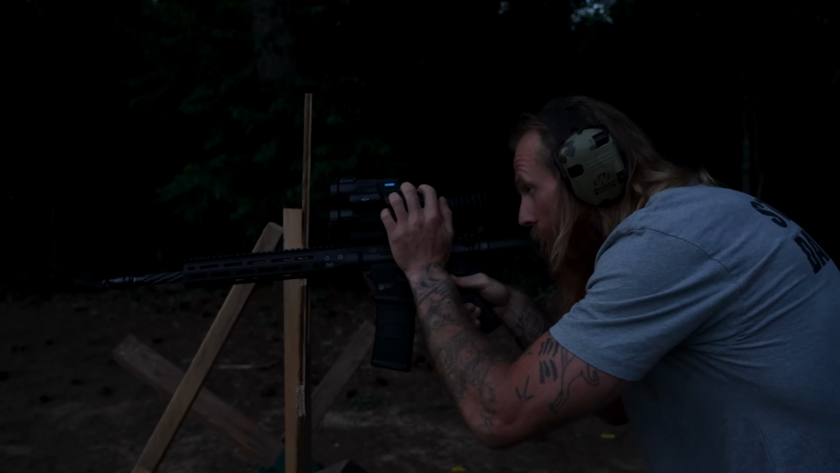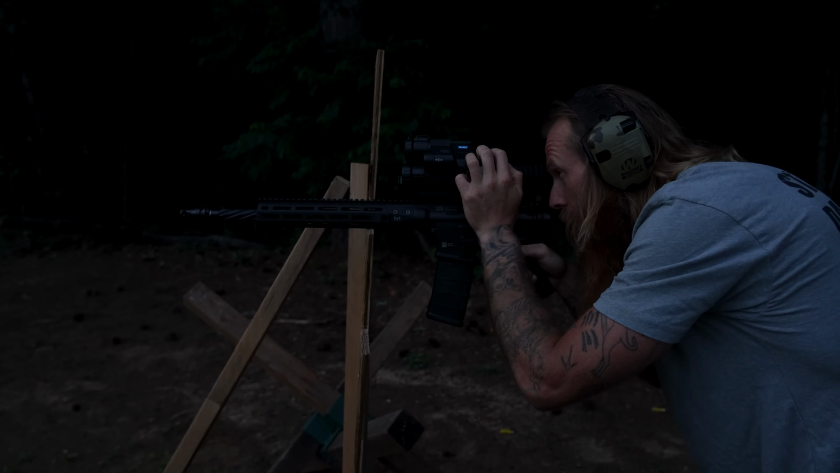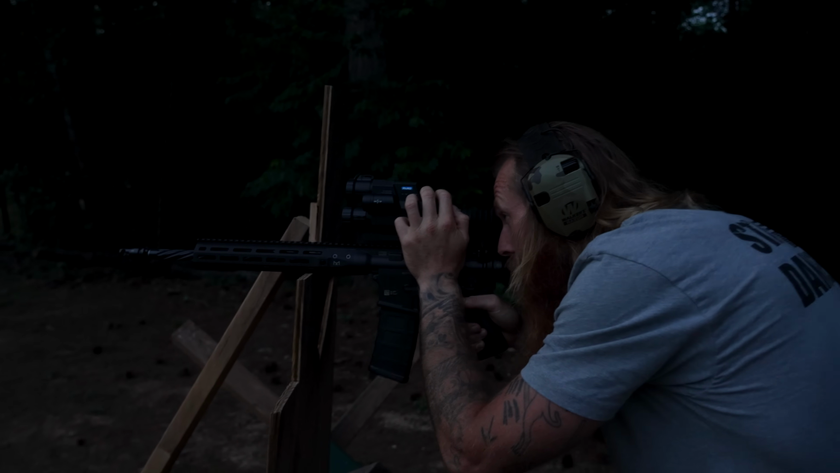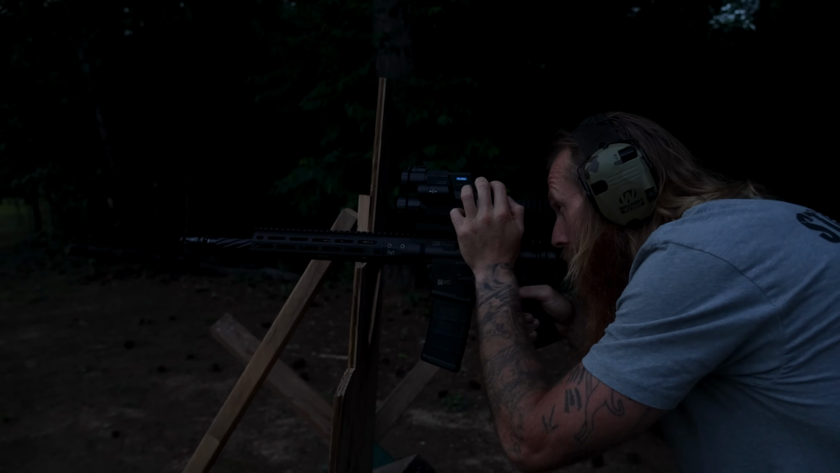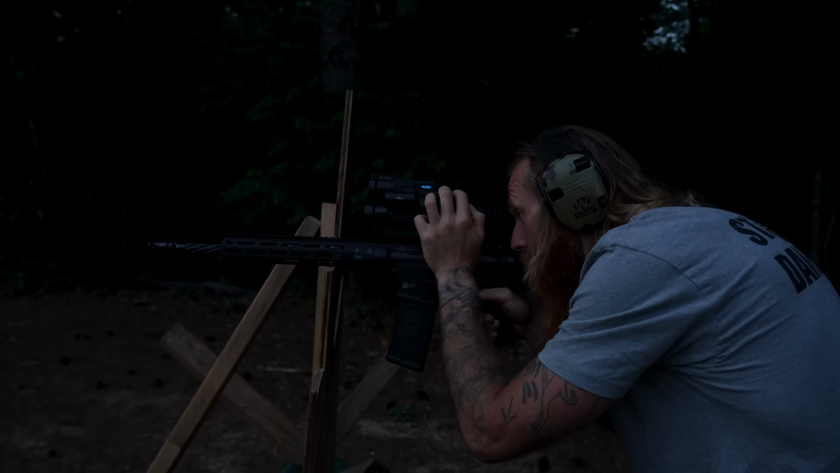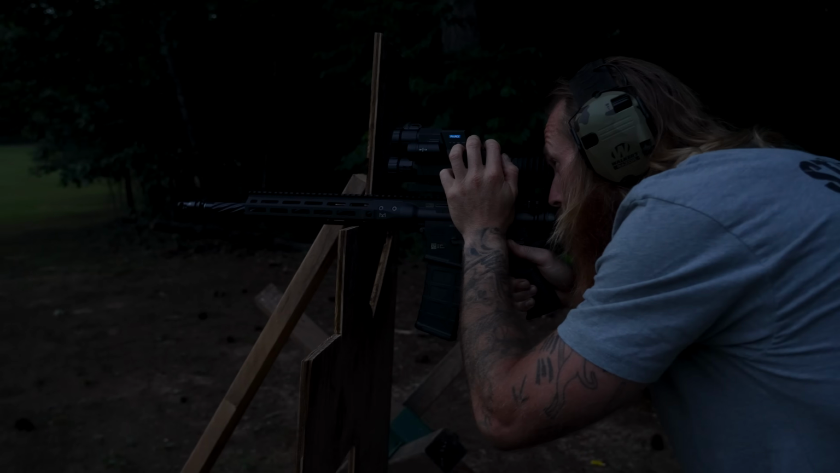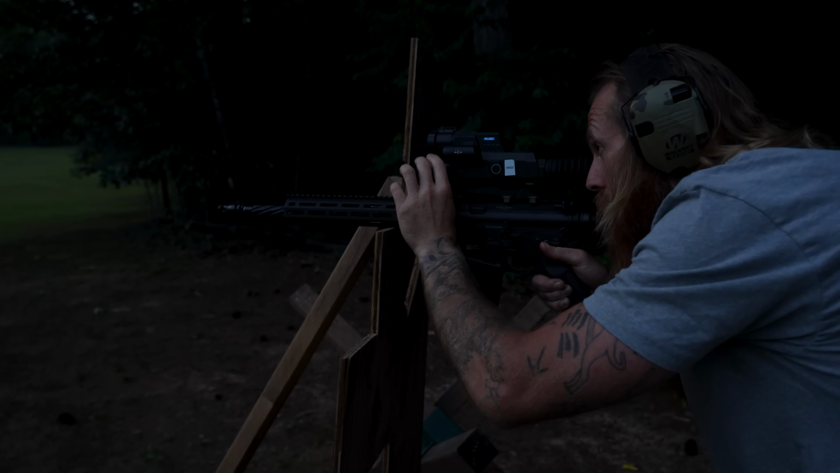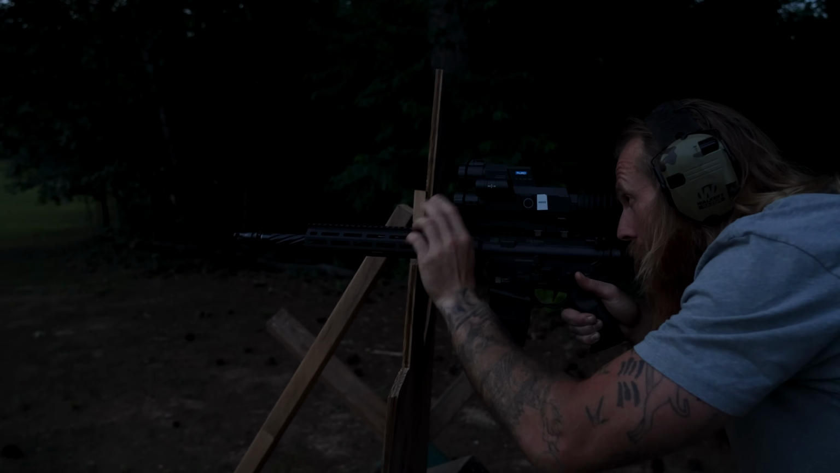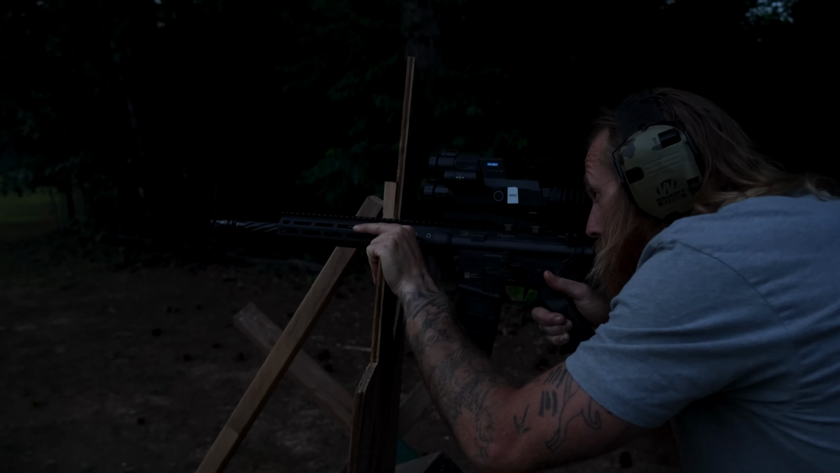I'm gonna switch to thermal now in my main reticle. And the fact that you can have that night vision up and the thermal up at the same time, picture in picture, is just really sweet, because you can use that night vision to scan, and then you can see the thermal to pick up any heat signature at the same time. Alright, now I'm switched to thermal. Of course, I don't have my Pard out there. I figured that steel would hold a little heat. I don't reckon it did.